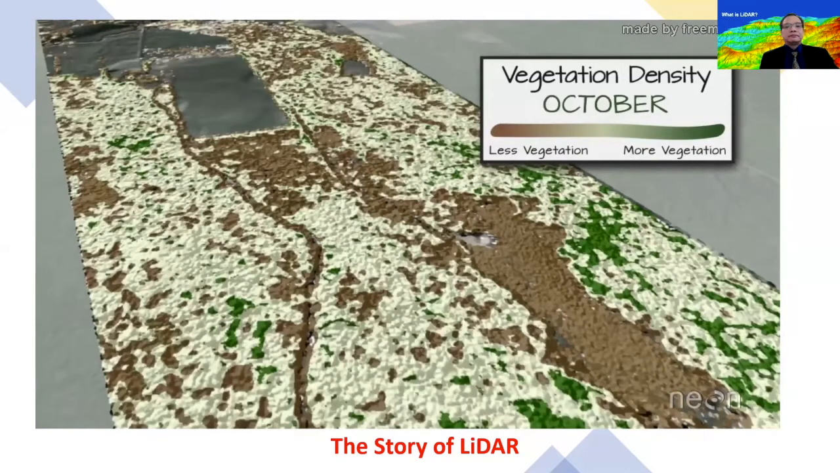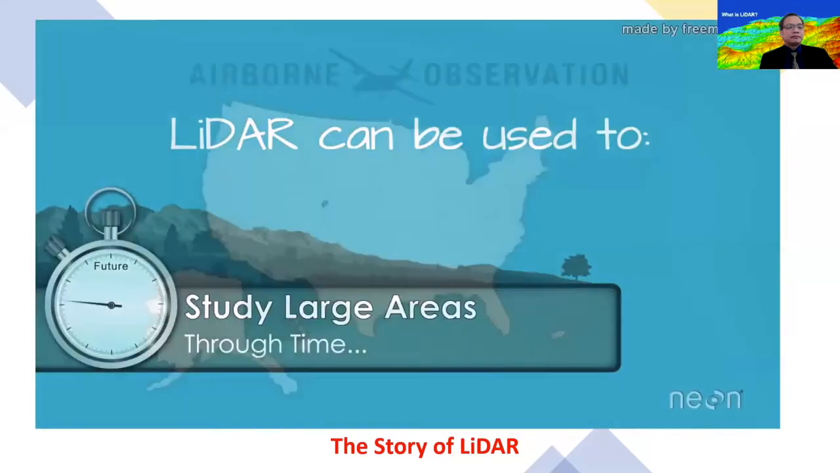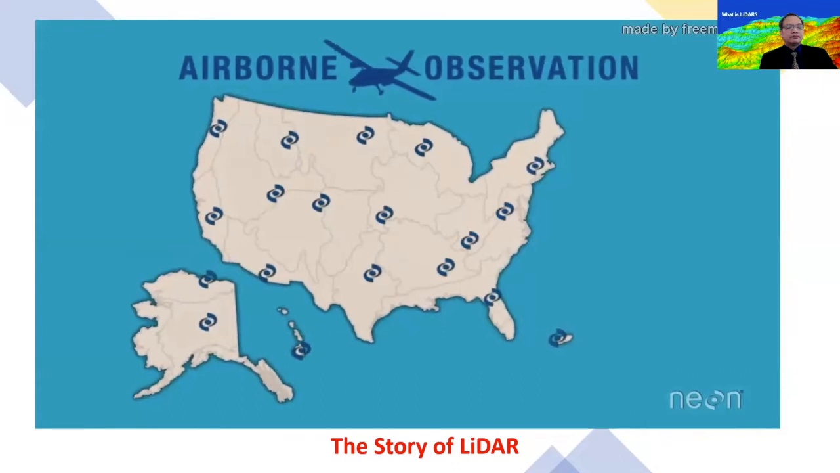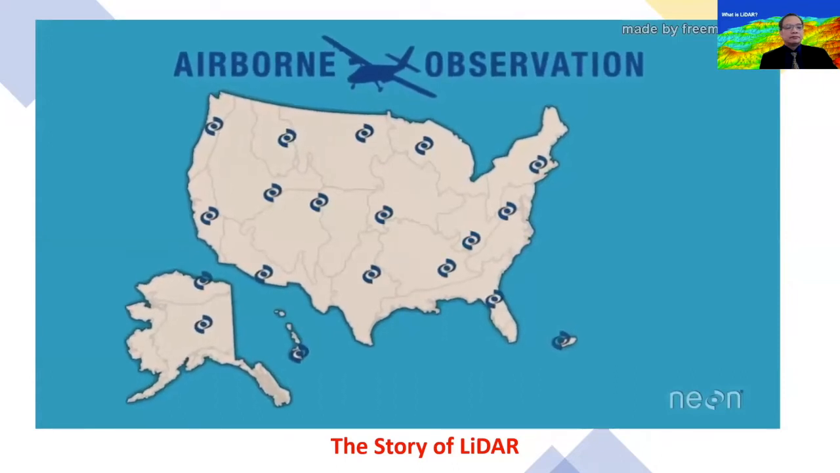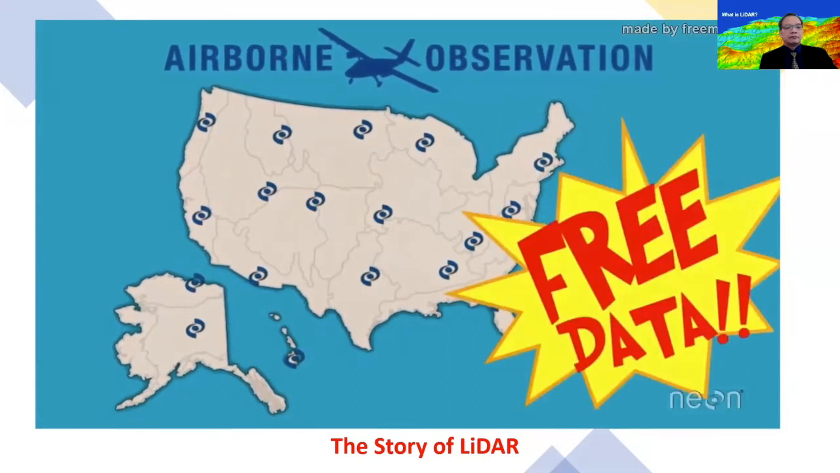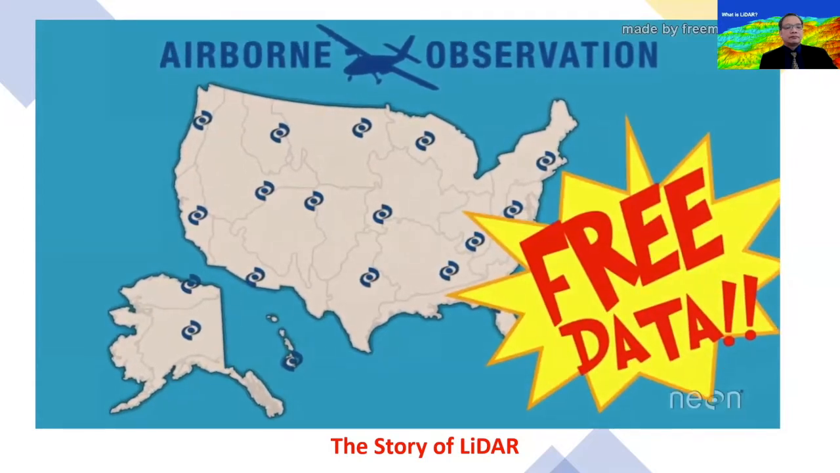So this ability to understand ecosystems over such large areas and through time makes LIDAR data extremely useful to ecologists. And this is why the National Ecological Observatory Network, otherwise known as NEON, is collecting LIDAR data that will be freely available over all of its core sites every year for 30 years.